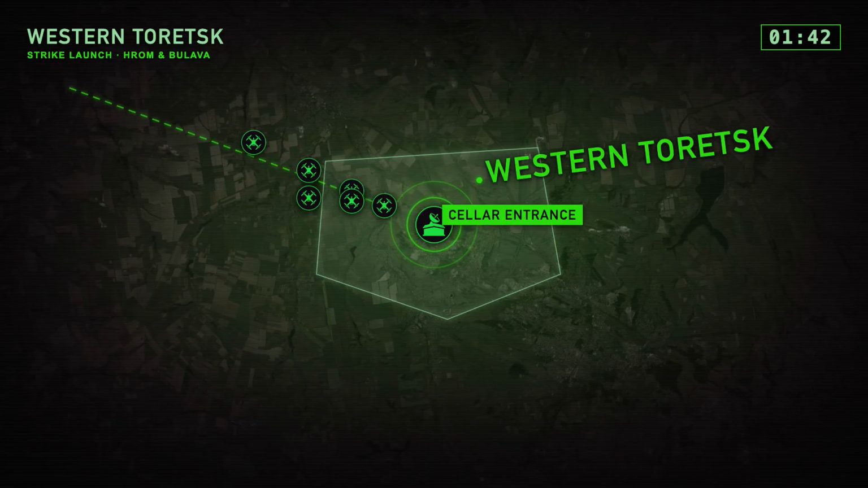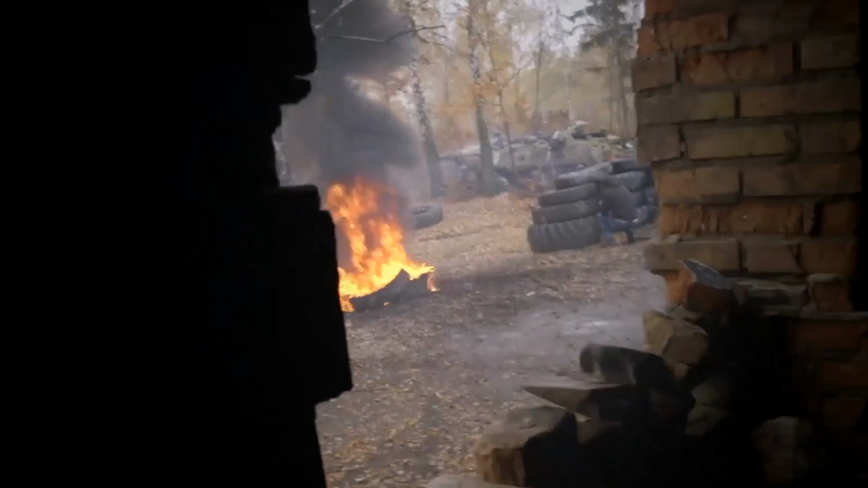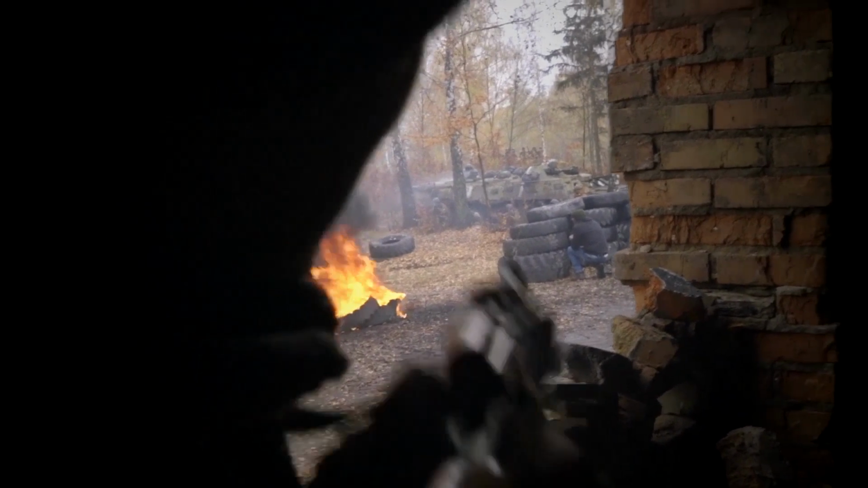Two FPV strike teams, call signs Haram and Bulava, scrambled from a launch point 600 meters behind the Ukrainian line. Each pilot carried 3 drones. Cost per unit, roughly $500, fitted with repurposed RPG-7 warheads. Combined cost of the entire strike package, under $3,000, aimed at a position sheltering a squad whose equipment, ammunition, and small arms were worth many times that.